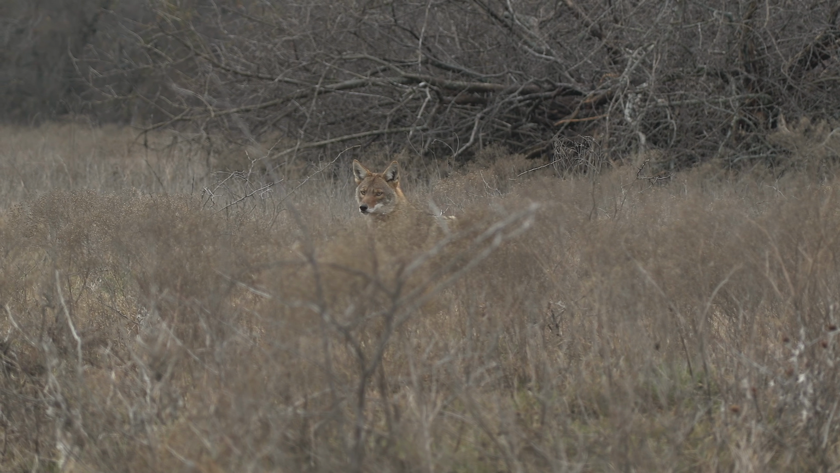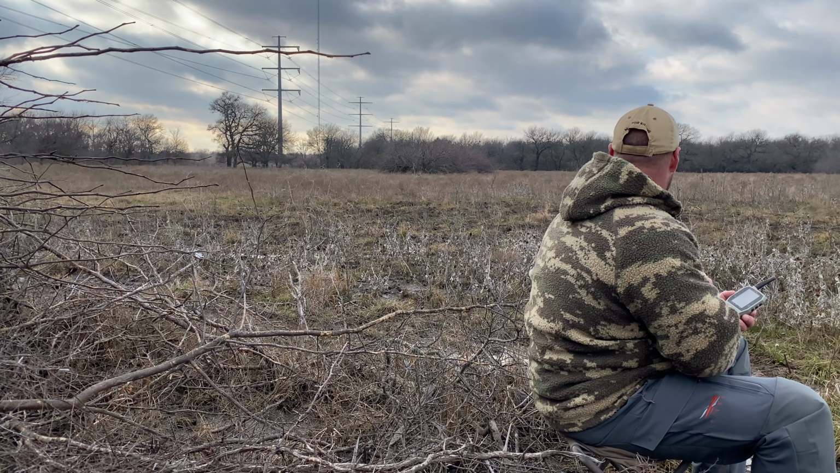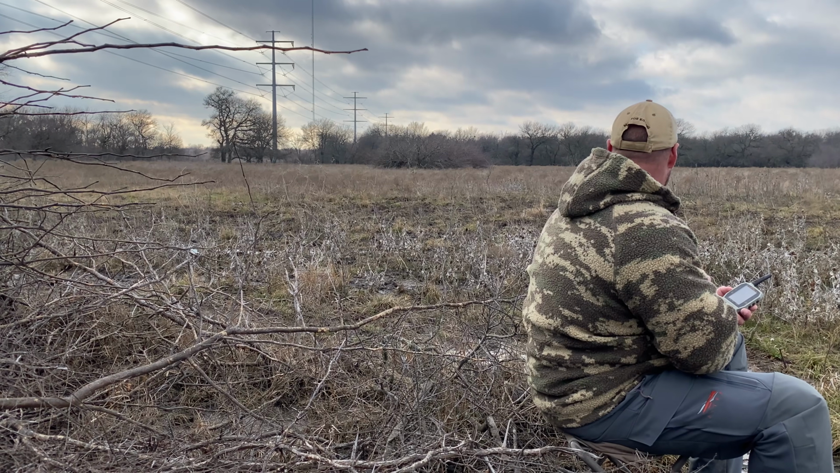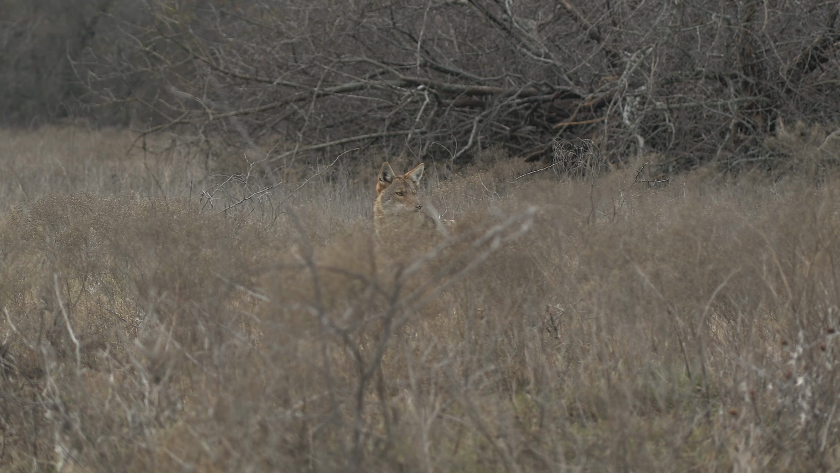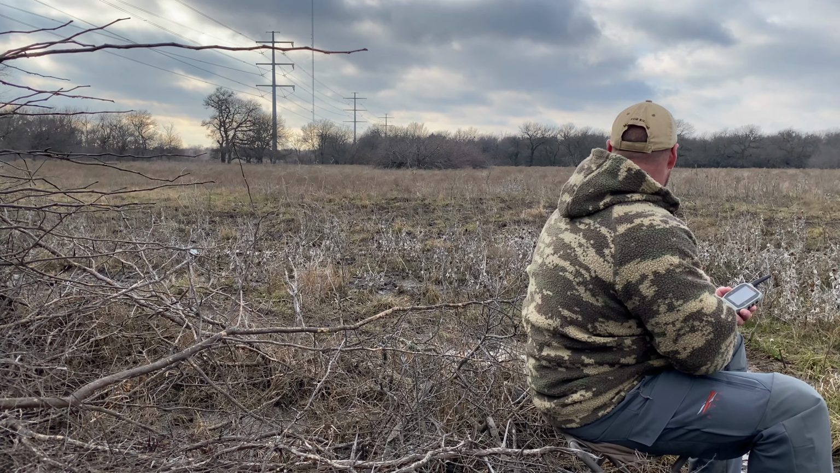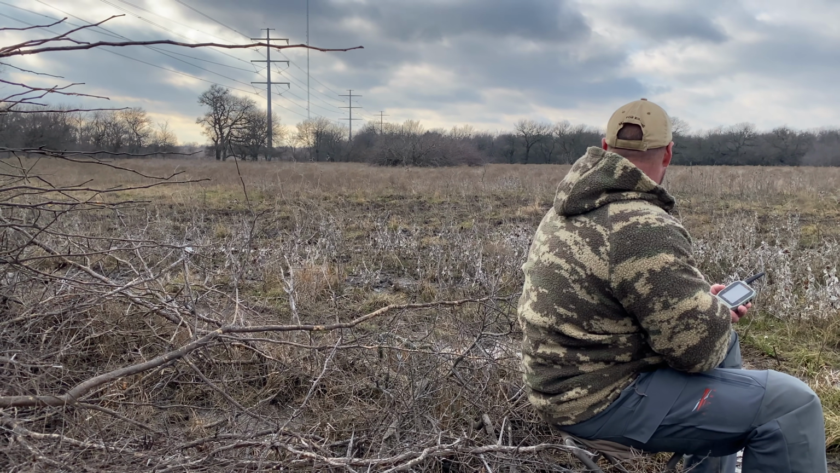And man, we were pinned down. The coyote was right on top of us. Torry was right to my left. One thing, if I could have moved to get on the coyote, I couldn't because Torry was in the way. Sometimes you get in some sticky situations on stand, and we're just kind of stuck there with this coyote right on top of us, looking for the source of the sound. I'm sitting there with a remote, and my position is between the camera and the gun. Made things a little bit hairy.